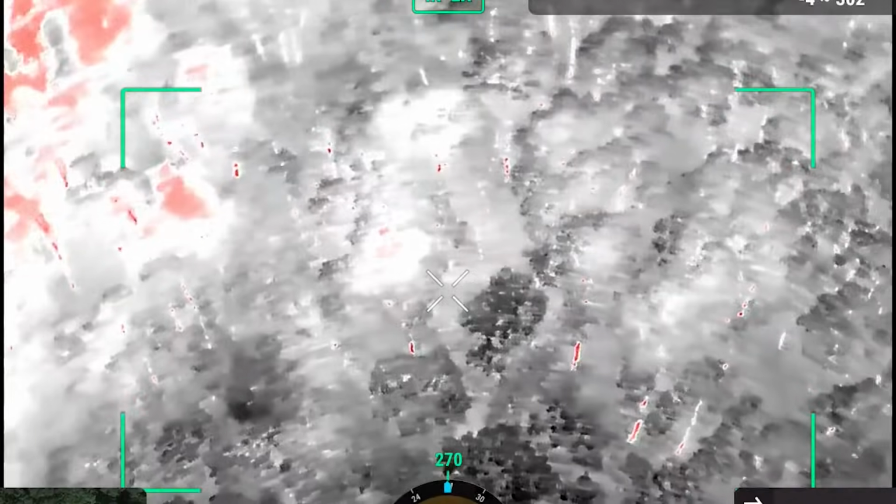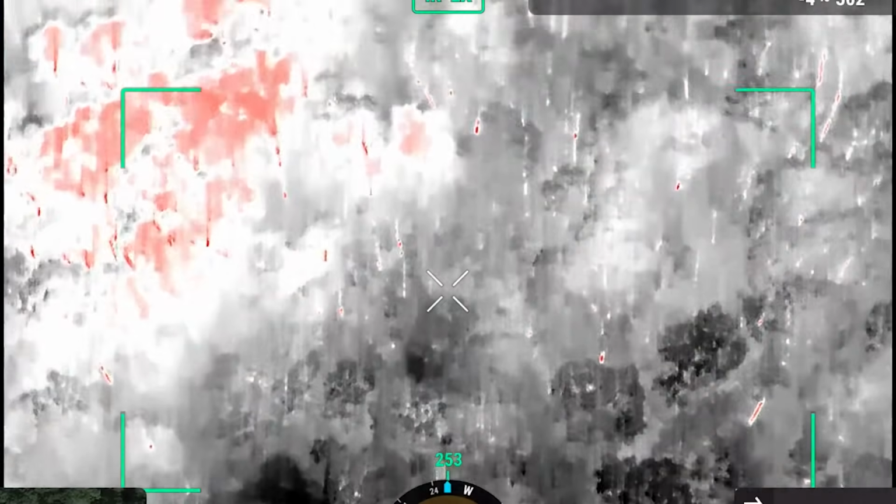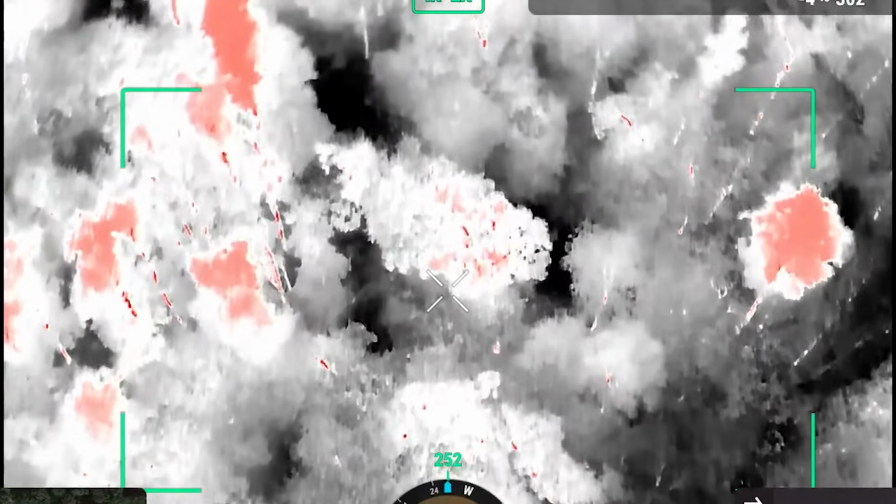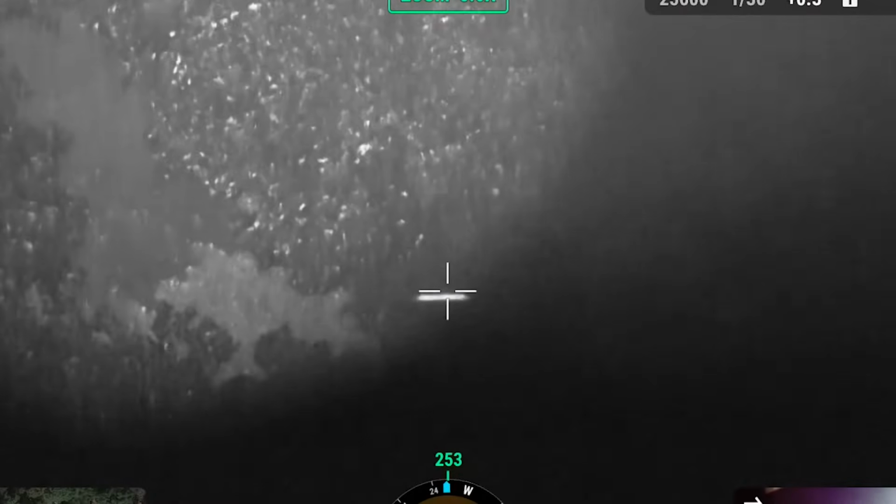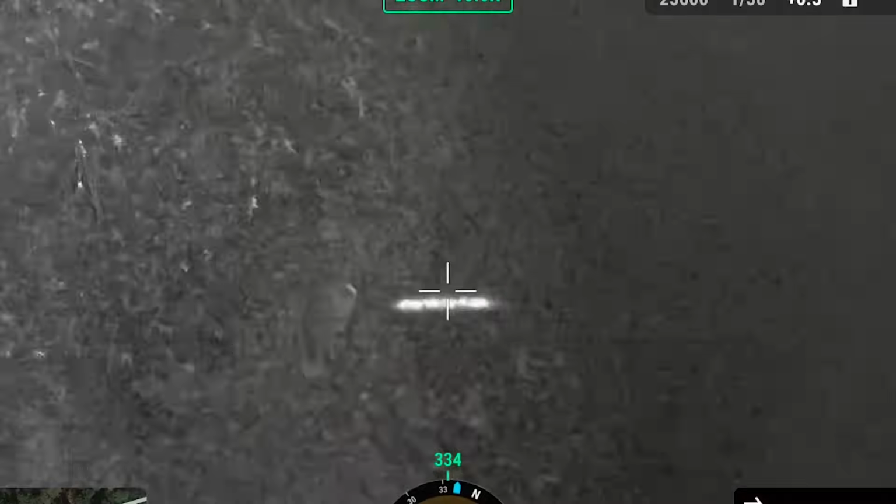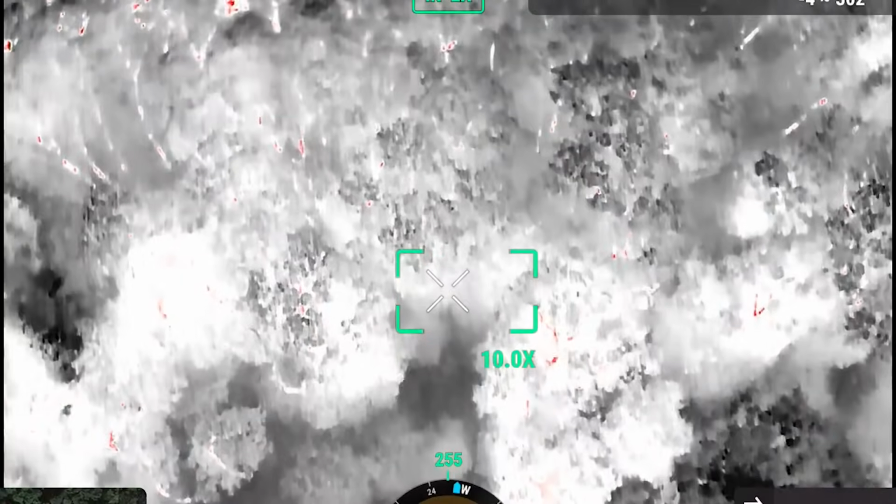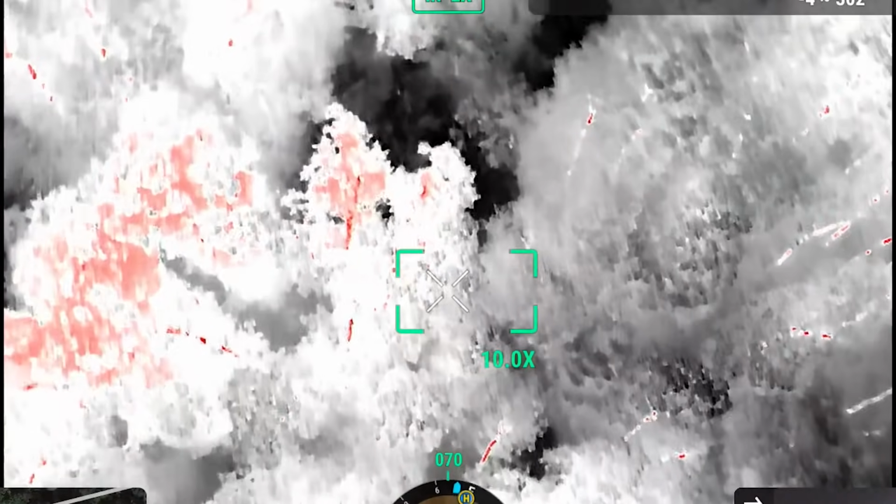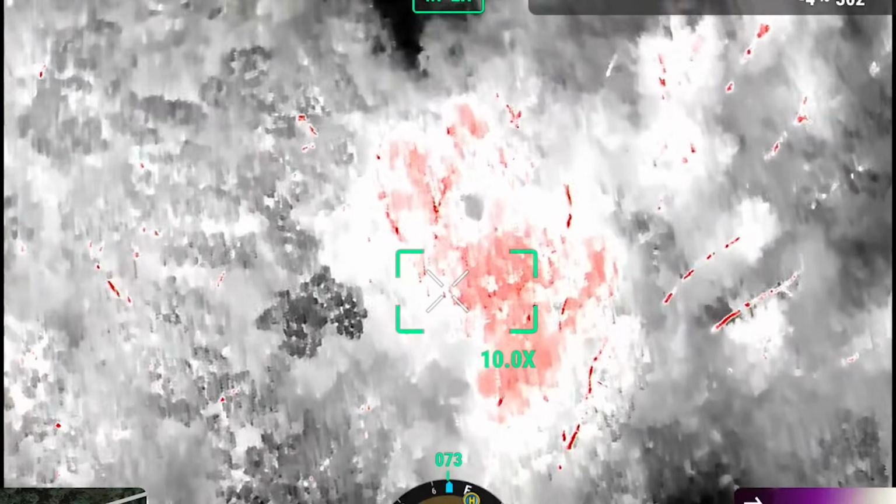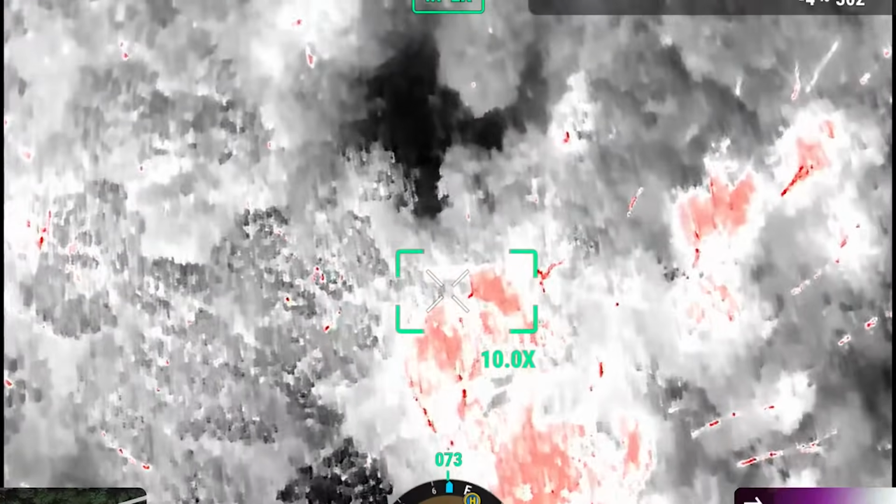Yeah, I saw that, but I think it's just a tree trunk. Yeah, when the tree trunks start moving like the last one did, then we're on to something. That's the center of the light. Yeah, it's a deer. Almost to the end out here. Yeah, so I'm just running parallel lines, just make sure I'm not missing anything.